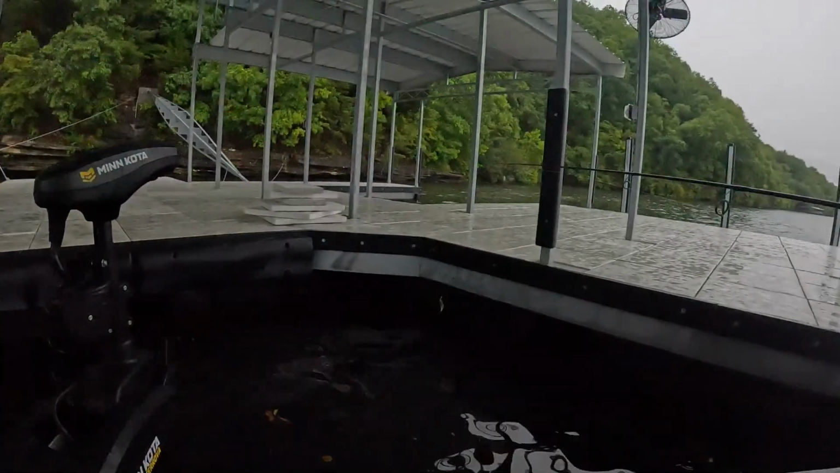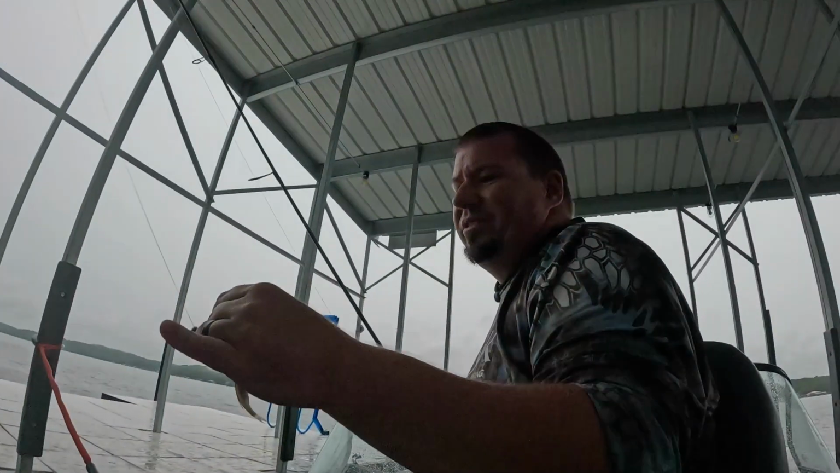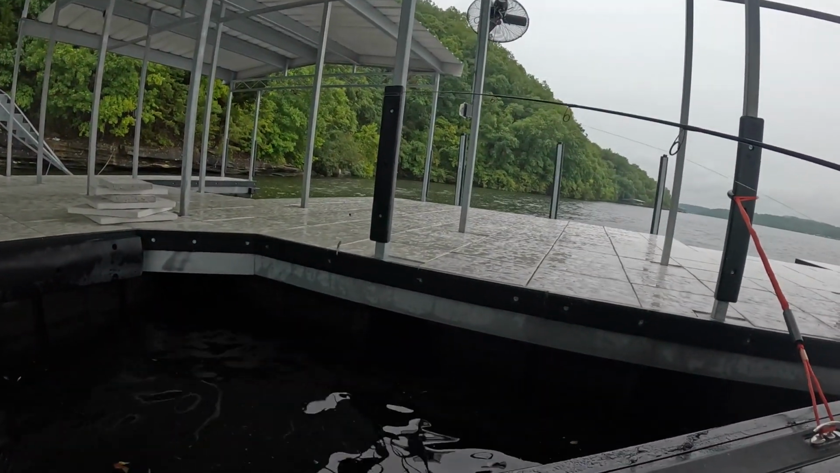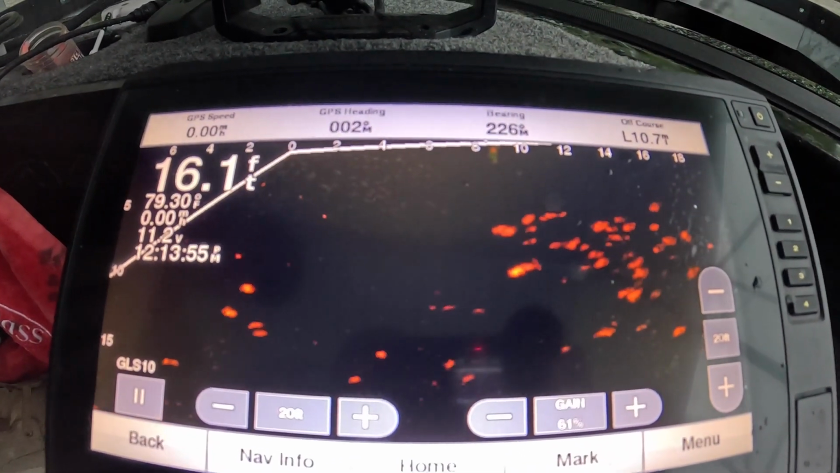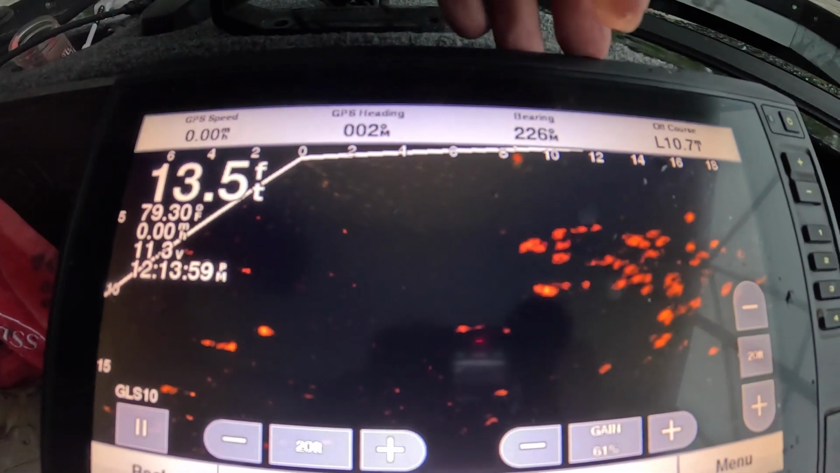New minnow on, right? Yeah, the only reason I'm doing this video is because we haven't really done a good, dedicated video on what's going on with the live scope. So we're letting you guys watch it in real time to where you can really see what these fish are doing. They're a little spread apart, which I like more than when they're all completely schooled up and bundled together.